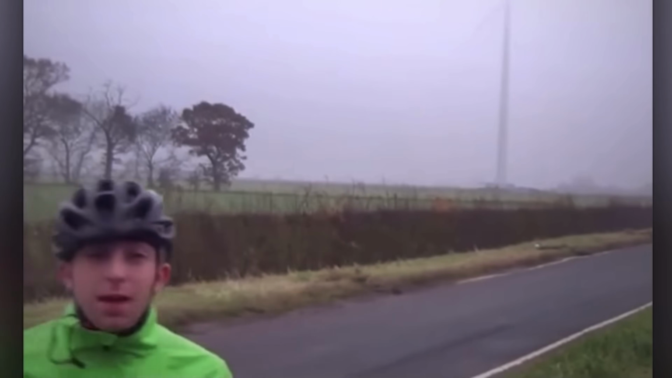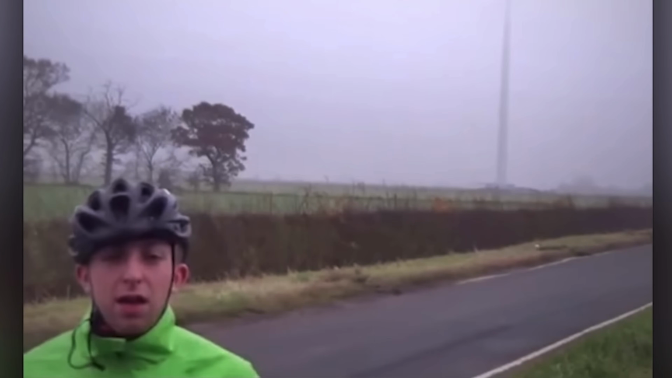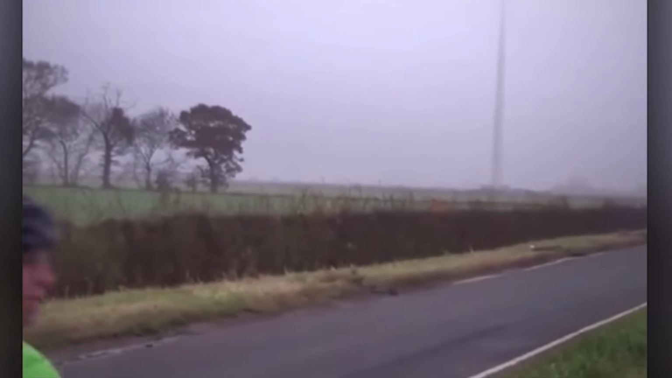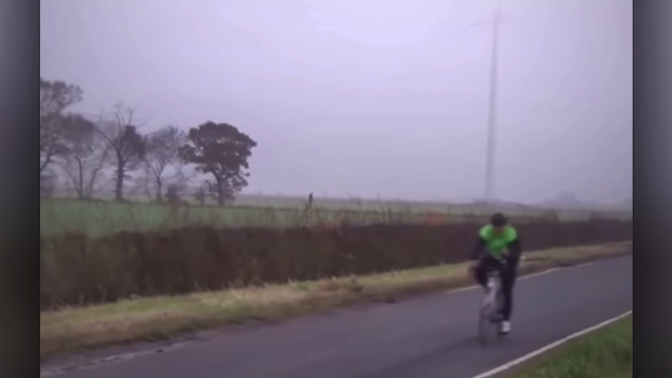He explains that he's going to ride the bike back and forth on this road really quickly. So that's what he does. But pay attention to the tree line in the background as he rides. He does the bike test but has an unexpected spectator. A very tall, lanky man strides down the path. He appears unnaturally tall and thin. And the whole time the biker is completely unaware.